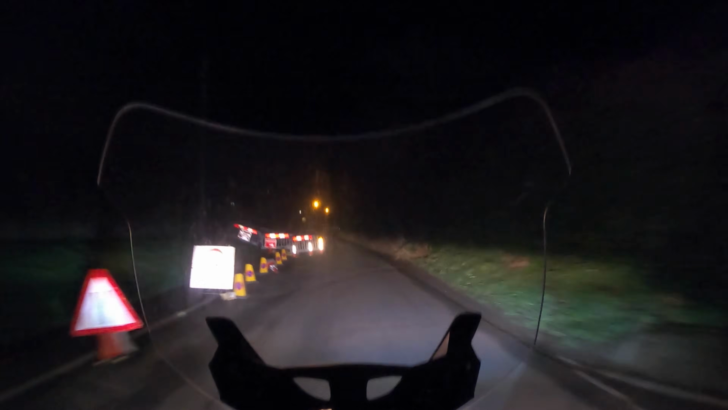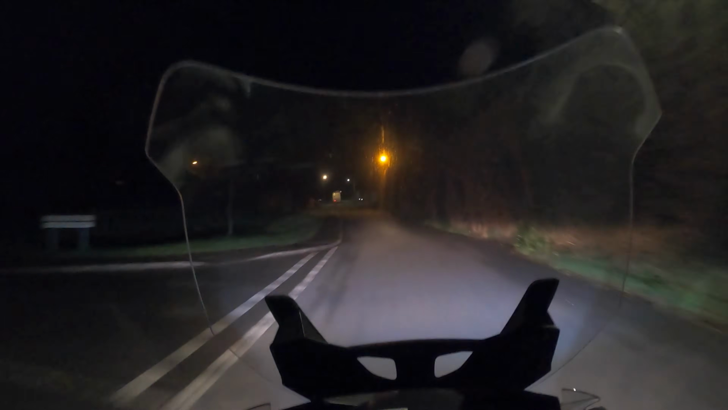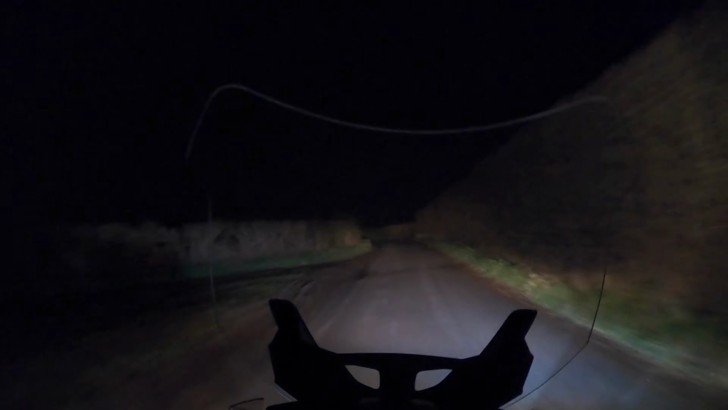But of course, riding at night does come with extra risks, and we need to be aware of what they are and how we can minimise the risk to us just because it's dark. So it's always good to have good kit on when you're night riding. Very often reflective materials can be helpful and highlight you a little bit more.